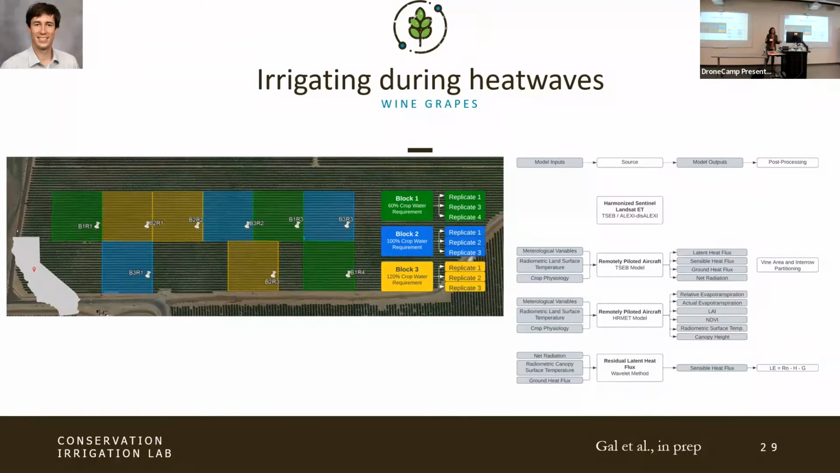And growers have about 10 days when they know a heat wave is coming. So what do you do in 10 days is the story of this study. There are different blocks and they have different treatments. What often is done in those 10 days when you know that a heat wave is coming is, let's put a ton of water down, let's put all of the water on it, and maybe these grapes will be okay. But that wine did not taste good, the all of the water wine. And one of the things that we've been able to do with drones in this study is, once again, understand what the response is physiologically. Where is the stress seen and where is it not seen once those different irrigation treatments are put down.